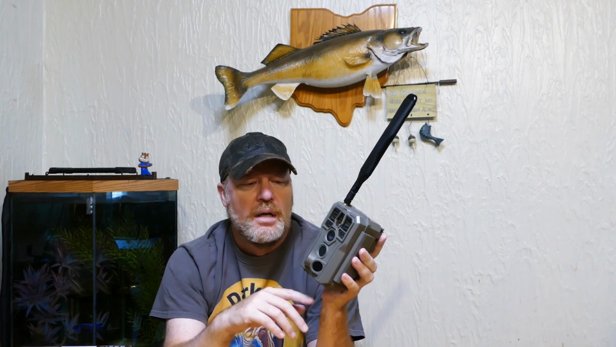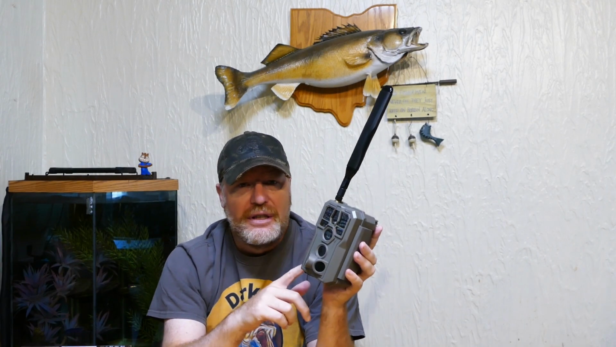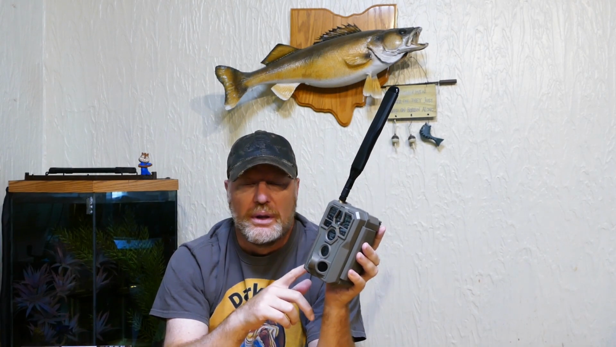Maybe if I'm going on a morning hunt and I'm going to try to sneak in during the pre-dawn darkness, I can hit live view and it'll show me if there's a deer in that area. So I might not want to go to that spot and spook that deer out, or I might want to wait, or whatever the case may be. That's a feature of this trail camera that I really, really loved.